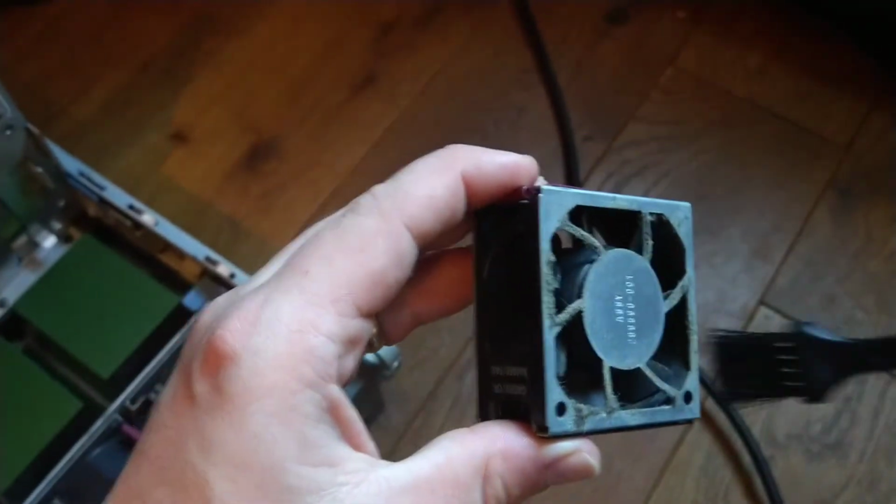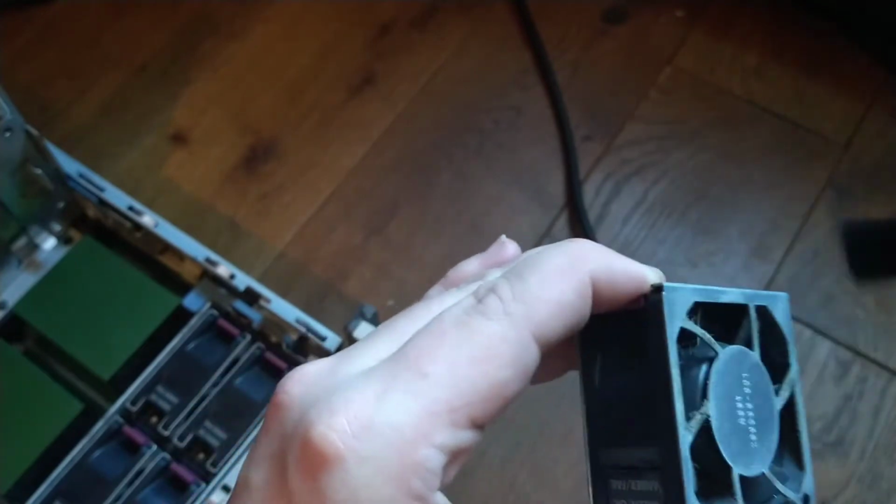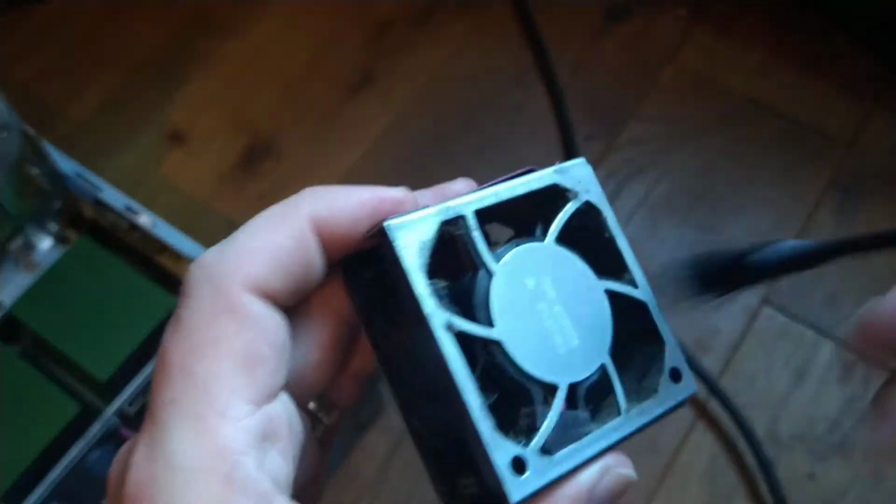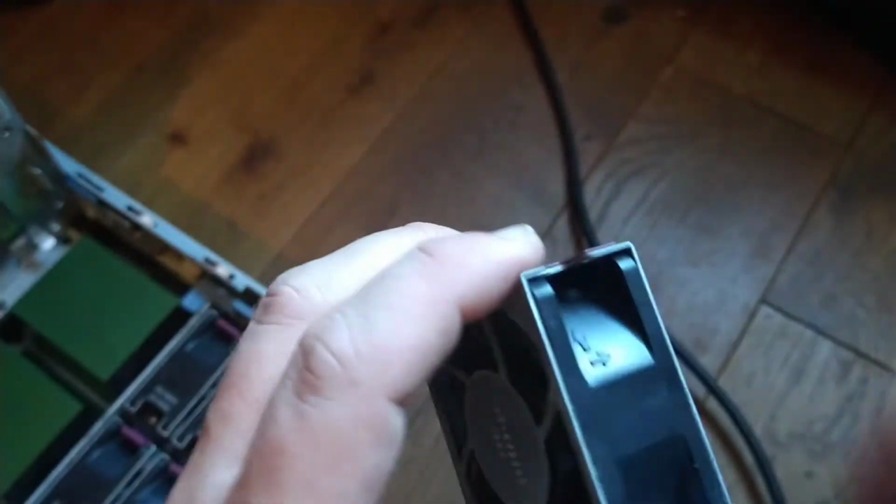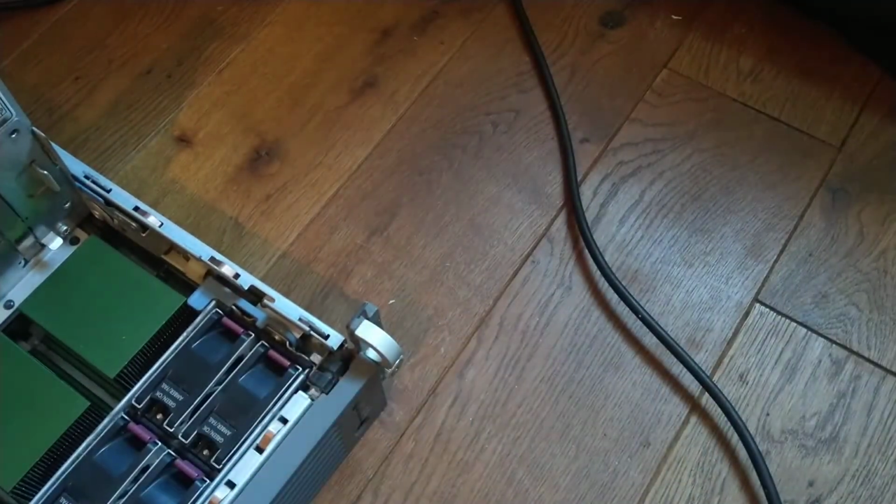Right. Let's give it a brush. Take another side. Right.